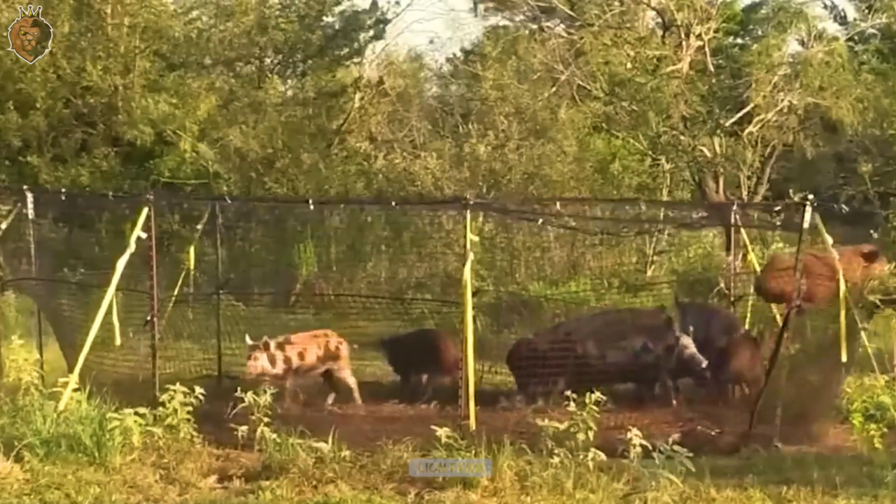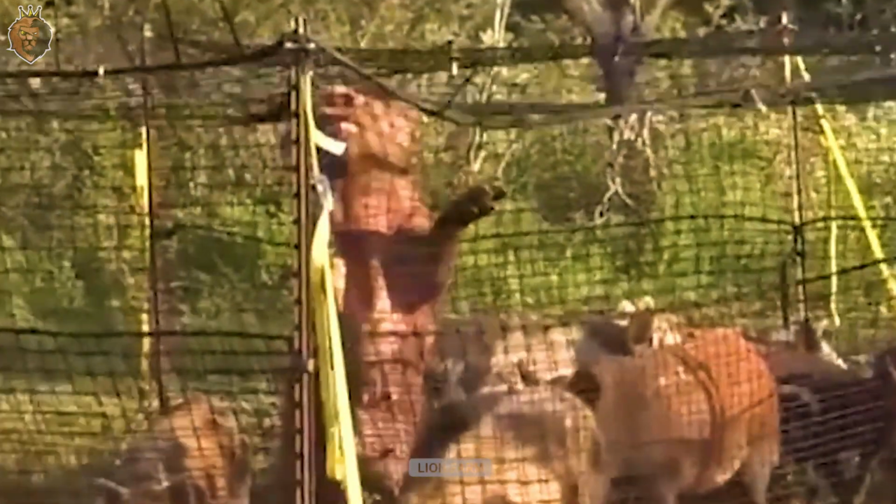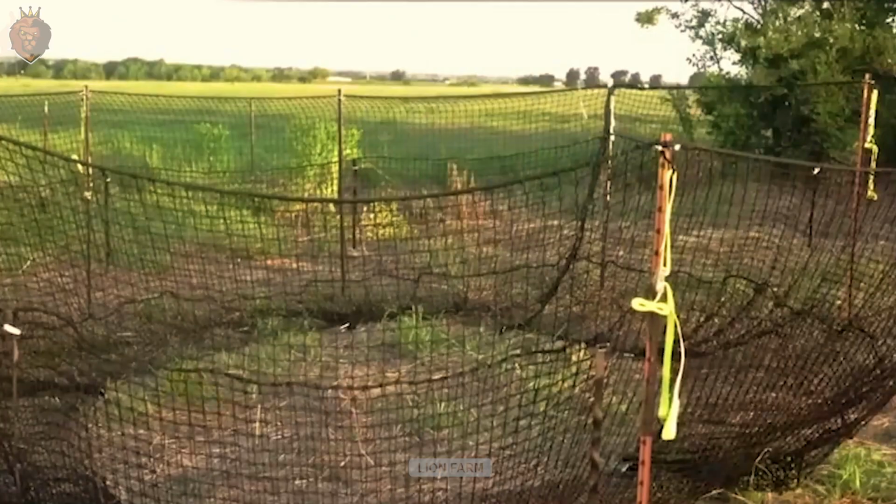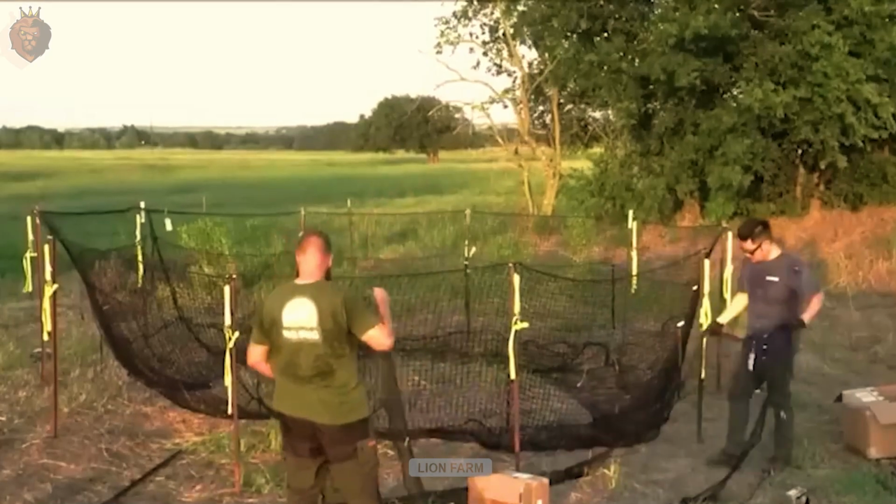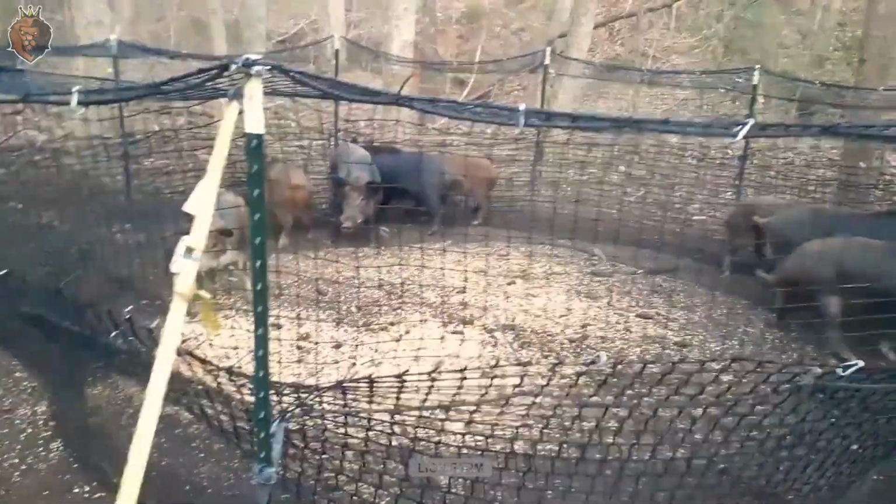However, this is only a temporary solution, as wild boars are highly intelligent and highly adaptable. They can learn to jump over, dig under, or break through fences in search of food. Therefore, experts recommend combining population control methods such as sterilization, regulated hunting, and population monitoring to limit their growth and minimize their negative impact on the environment.